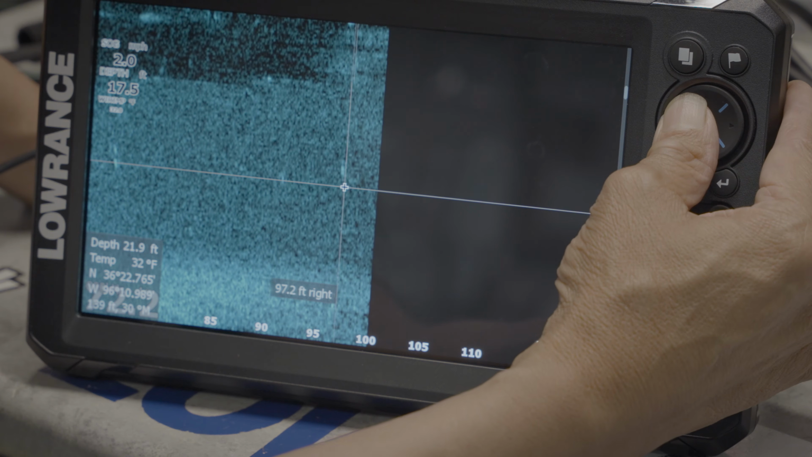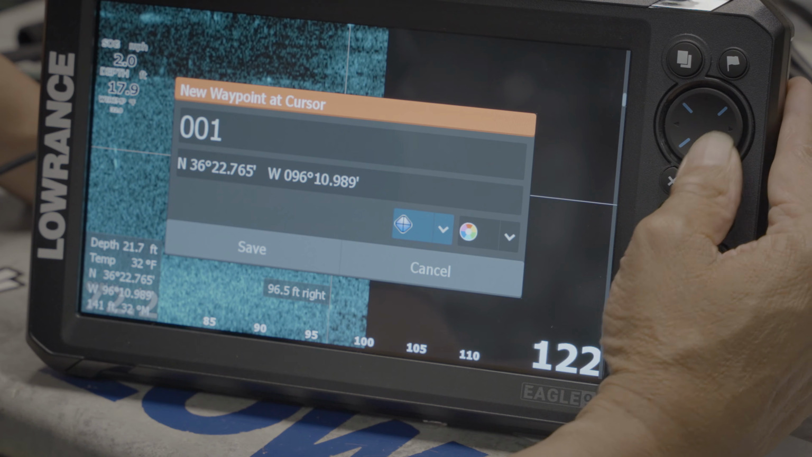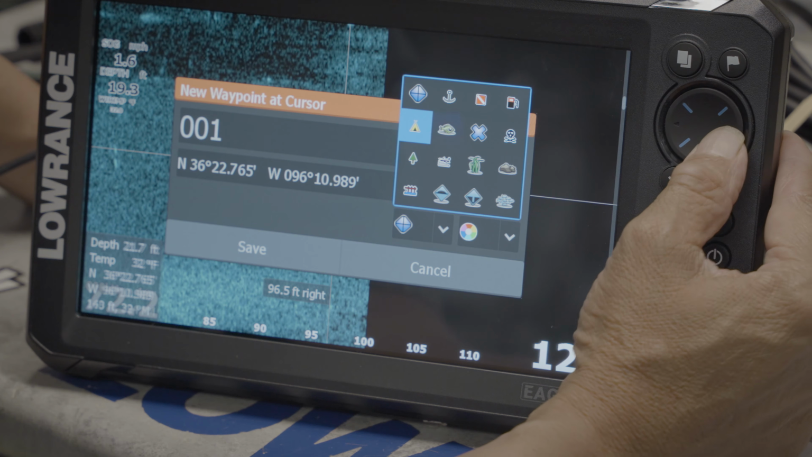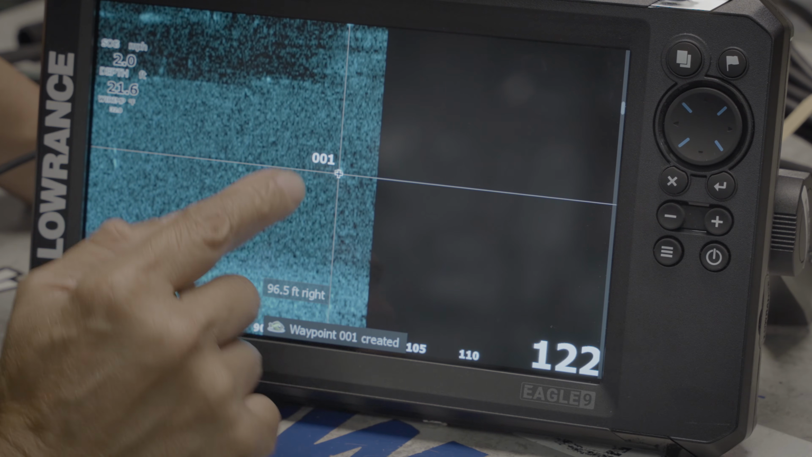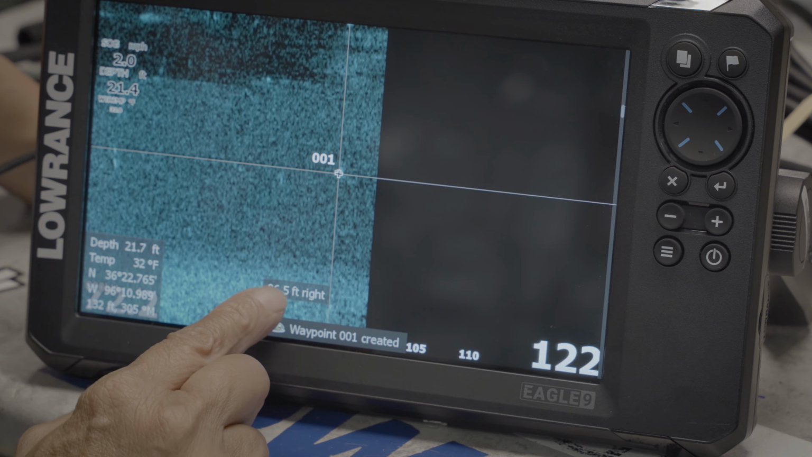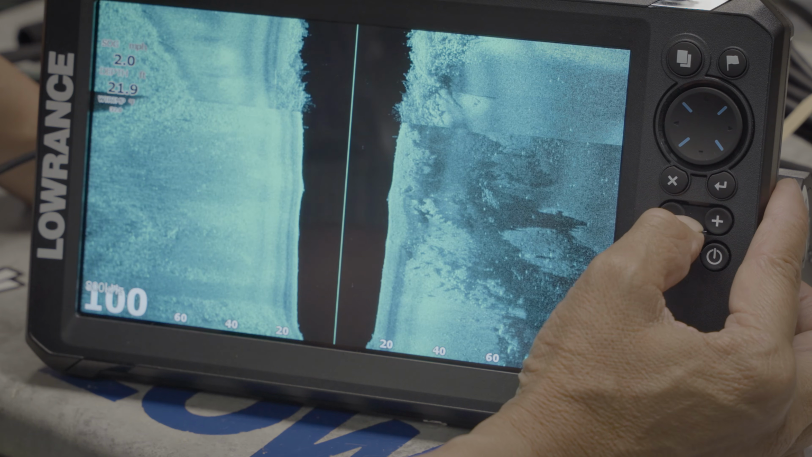So I go on top of the fish, I press the flag button, I go up to the blue symbol, I press enter. I want a fish symbol, enter. And I want to save it, enter. So I've saved waypoint number 1, which is a fish 96 feet right of the boat. Okay, I exit the screen, I zoom back out, 1, 2, 3.